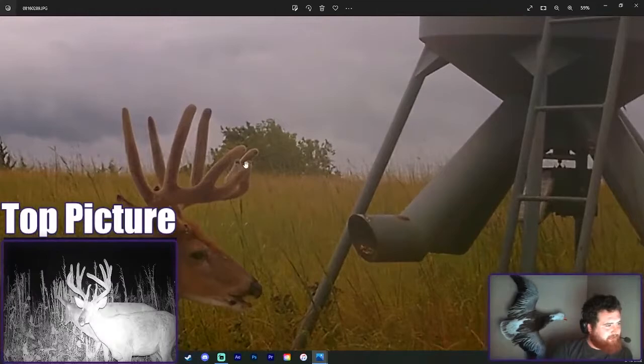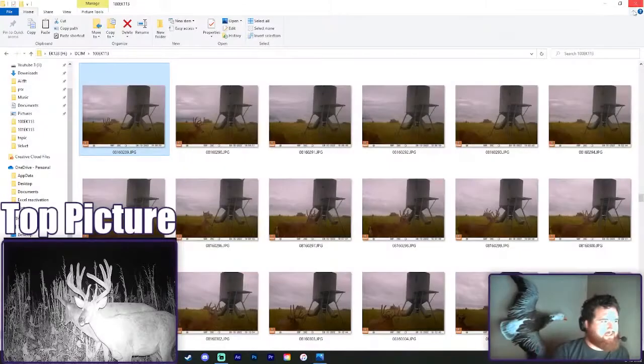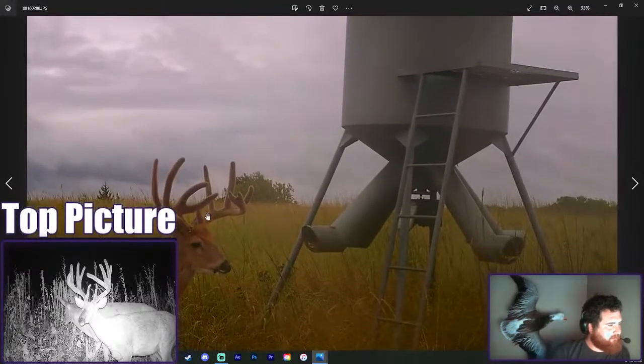And now this year, he actually looks like he's a 12. Super cool buck. He would be at least 6 this year. That's actually nice to see. He's got some nice tine length. Last year, we didn't see him a whole lot, but I do remember seeing him a little bit last year, and he just didn't grow into much.